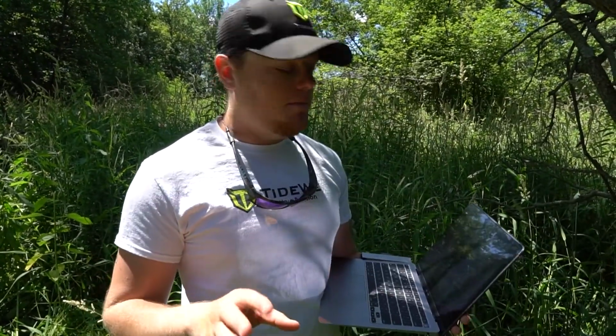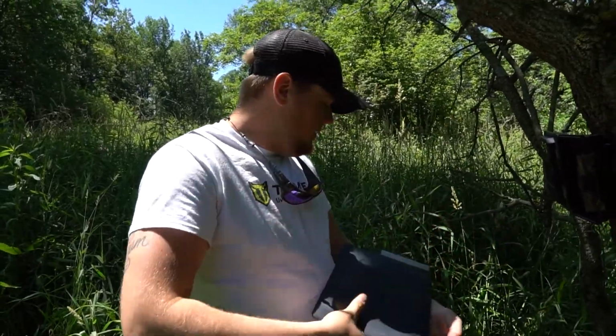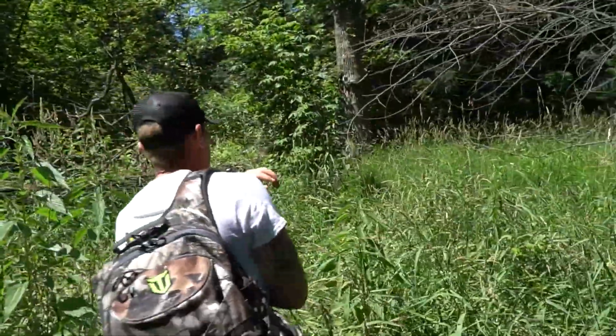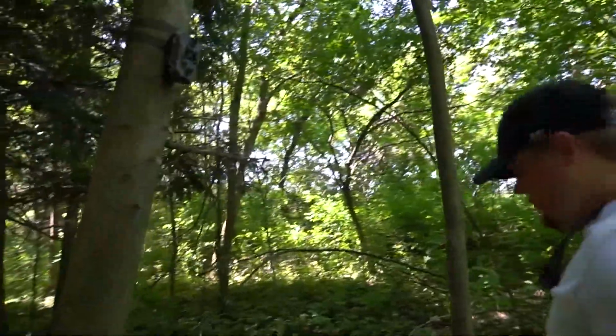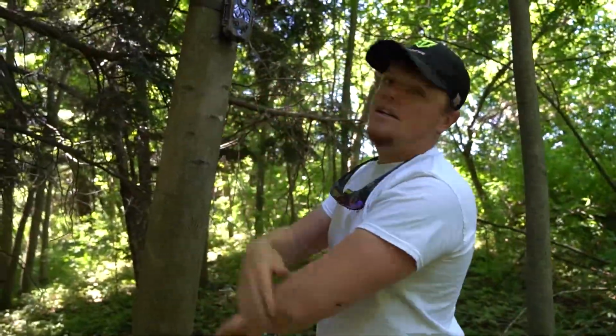I'm assuming that the one that I hung up on that deer trail is gonna have a ton of pictures on it too, but 895, let's go. Whew. Look at all these deer trails going through here. Definitely been walking through here, even though it's all grown up. There she be.